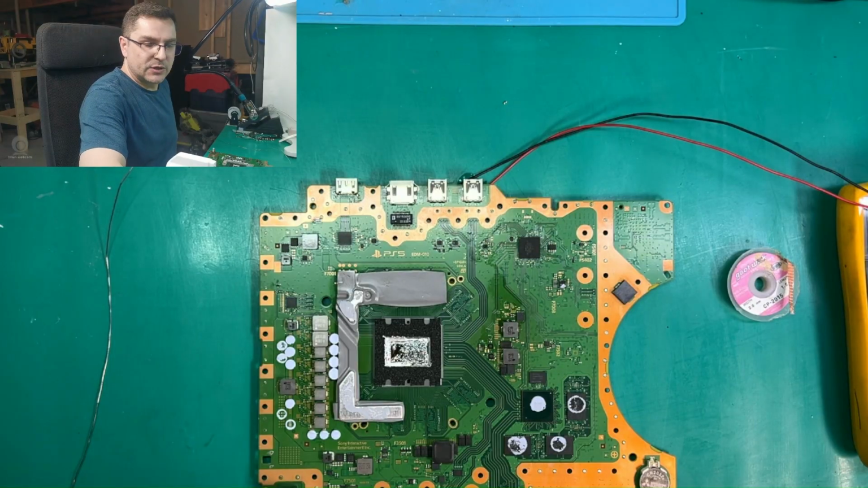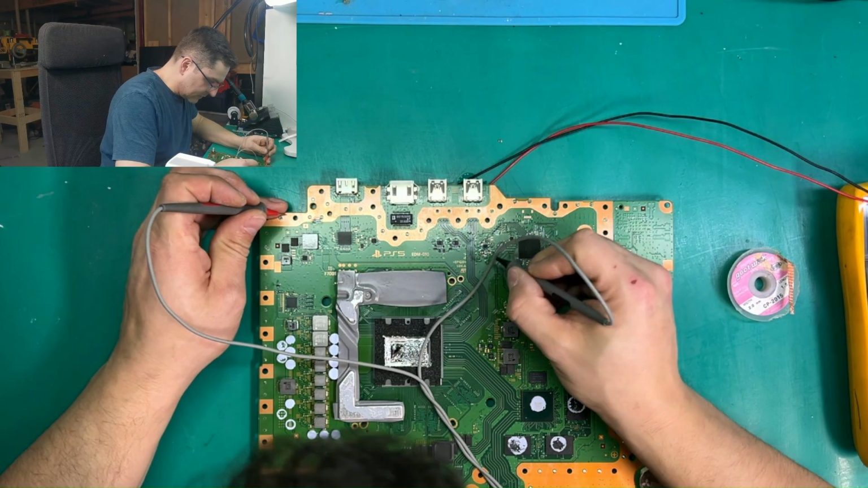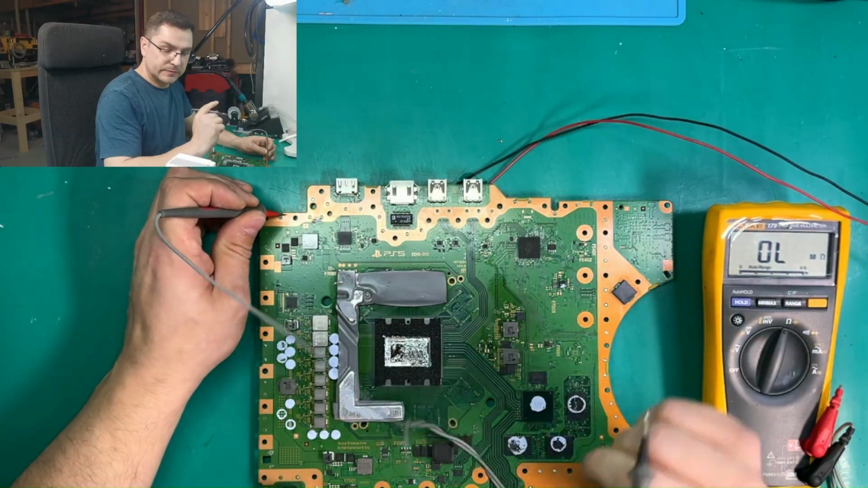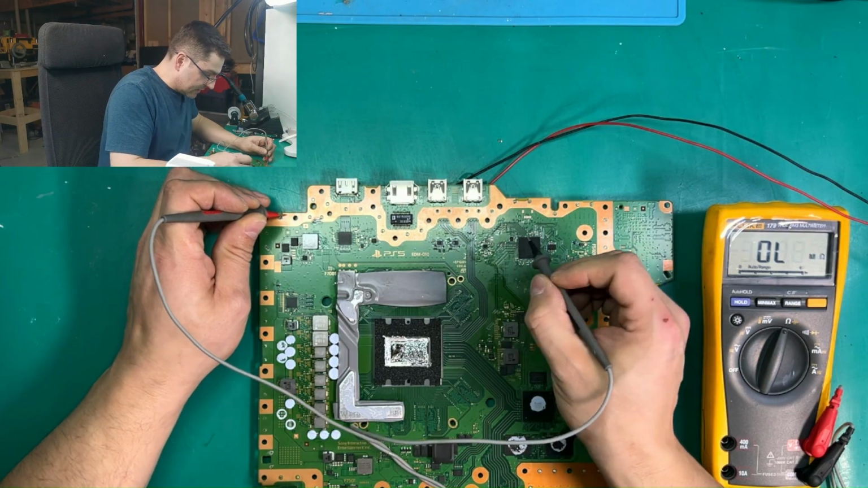Now let's find out if the short is gone. So now let's measure the short. Okay, so now we have high resistance going down.